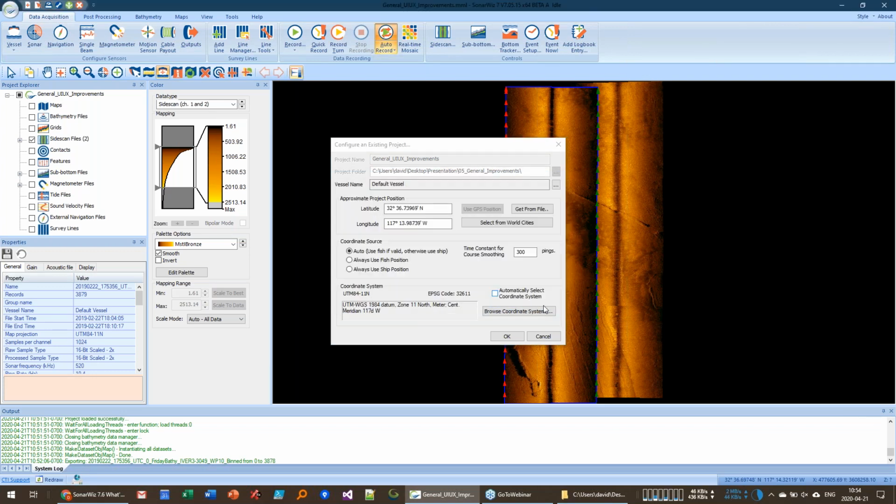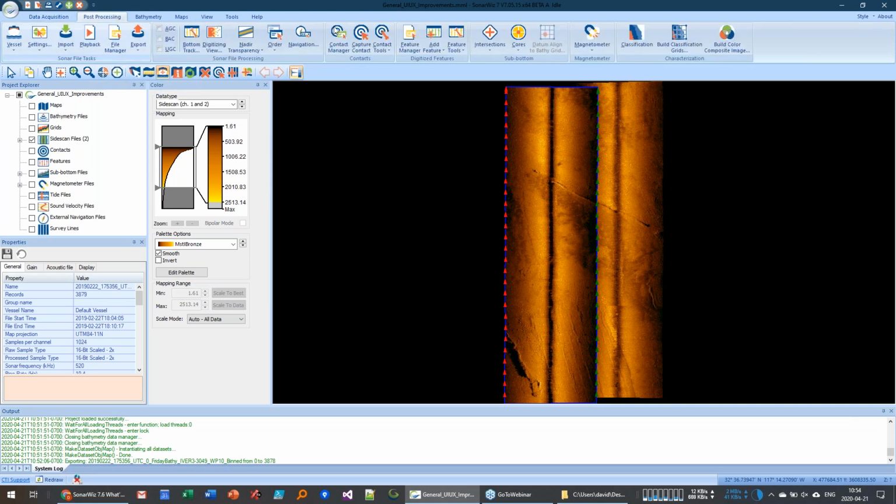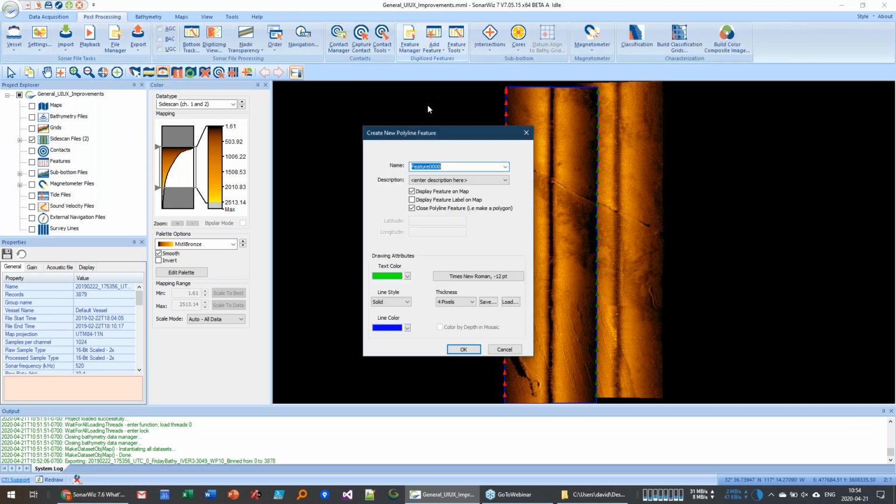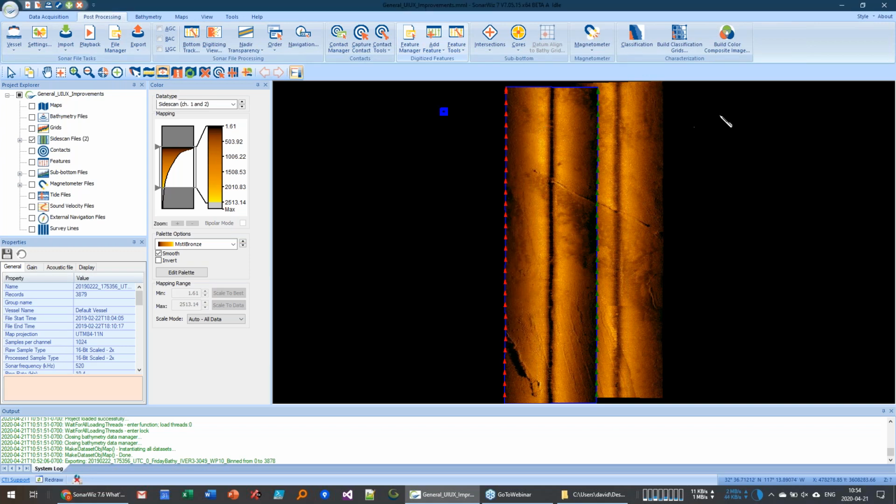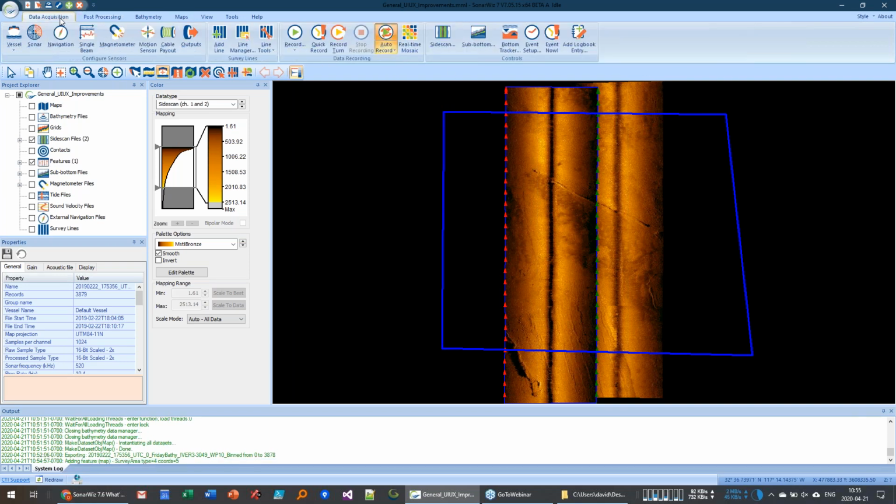There have been a couple other improvements, like a new one for real-time recording. You can now put in a feature. If we go to post-processing here and we add a polygon and call this a survey area, you can put a survey area in here. I'll just make a square. And over here on data acquisition, there's now this new auto record function.